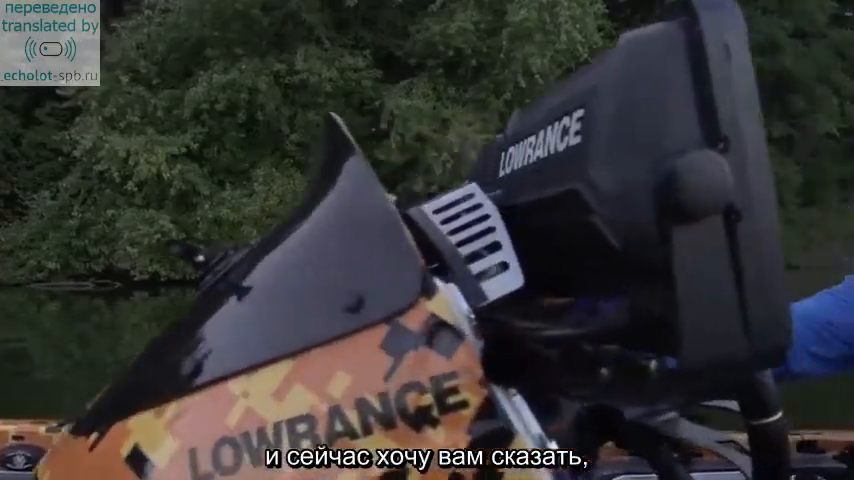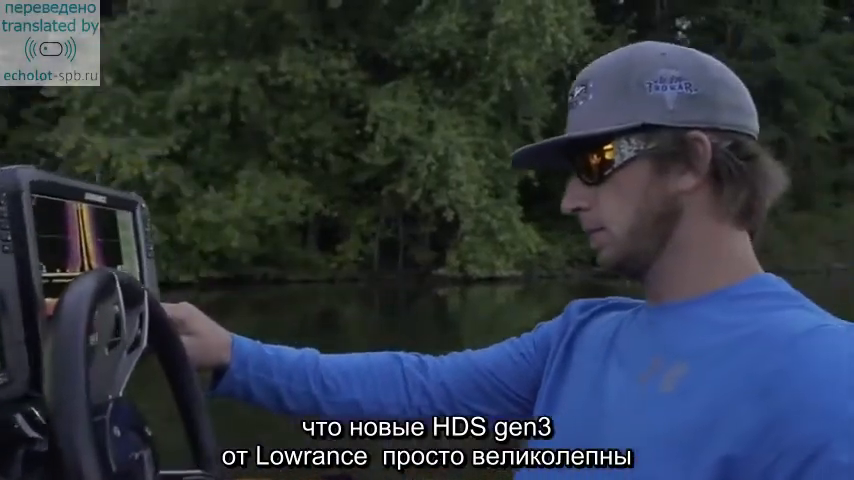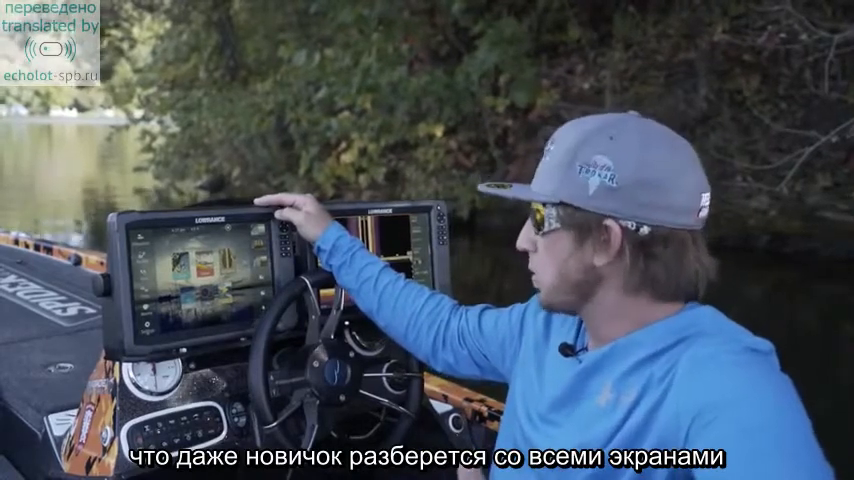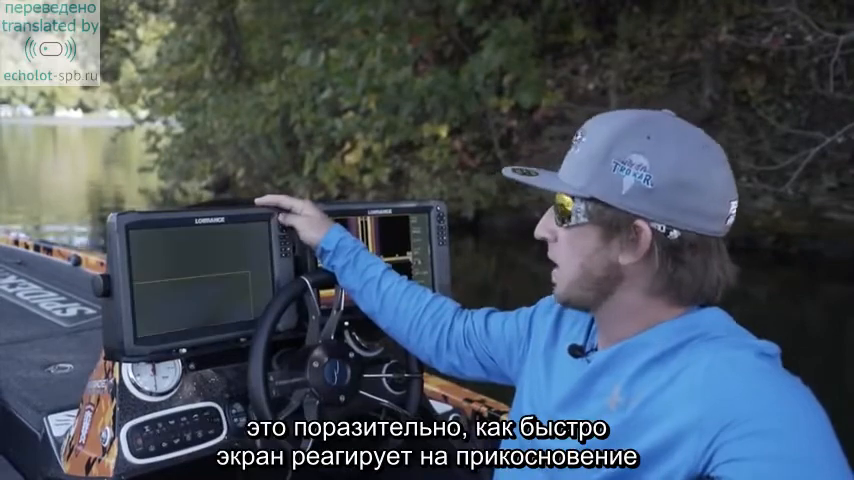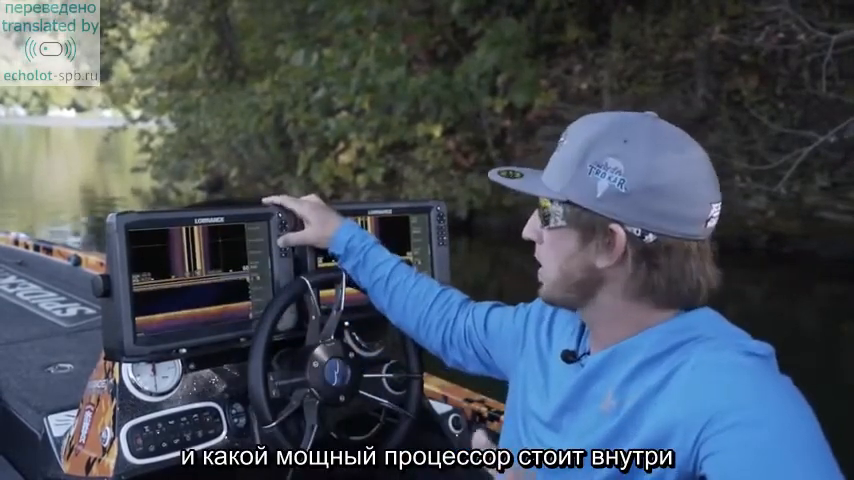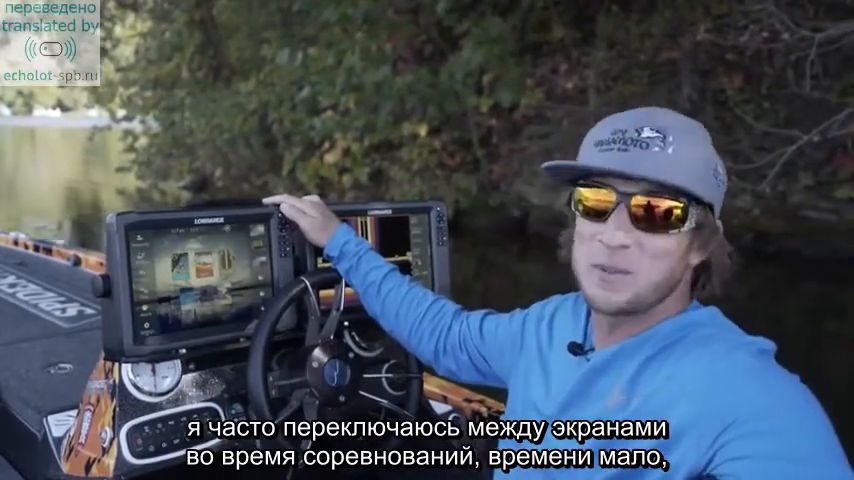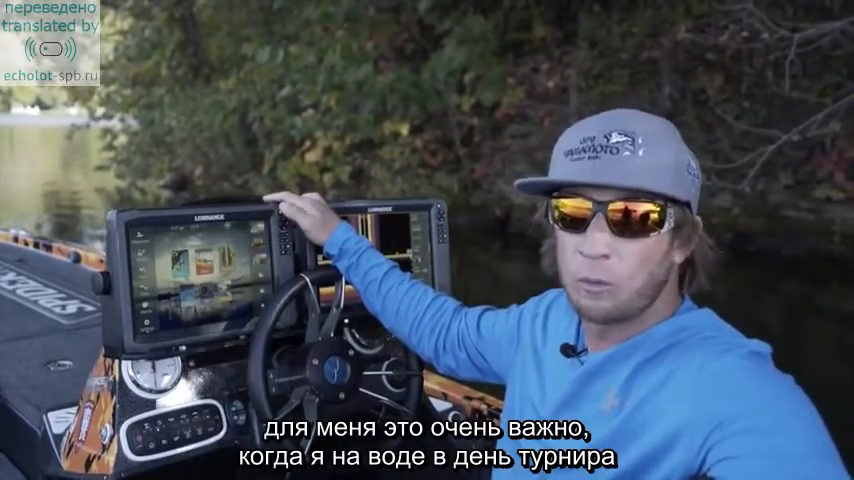Over the past several years, I've been using several different electronics, and I'm here to tell you today that the new Gen 3s by Lowrance, the touch screens, these things are just amazing. They're so user-friendly, even for a beginner to work through the screens. They're super simple to figure out. My favorite thing about these units is how fast they are. It's amazing how fast I can click around these screens and how quick the processors are. I can go from screen to screen. When I'm out on the water, sometimes you get in a hurry, and these units are able to keep up, and that's a big deal to me on tournament day.